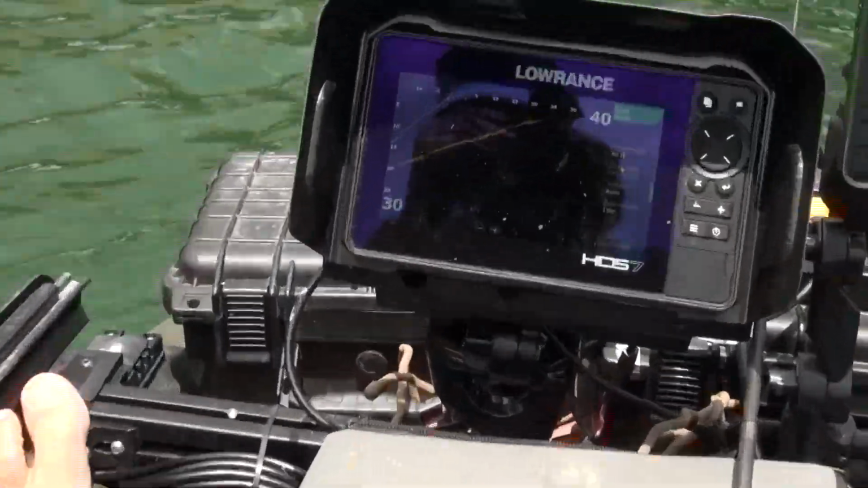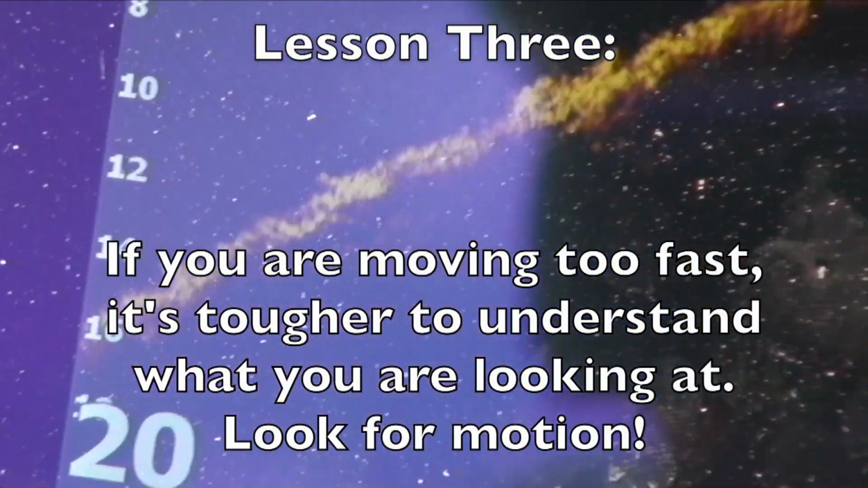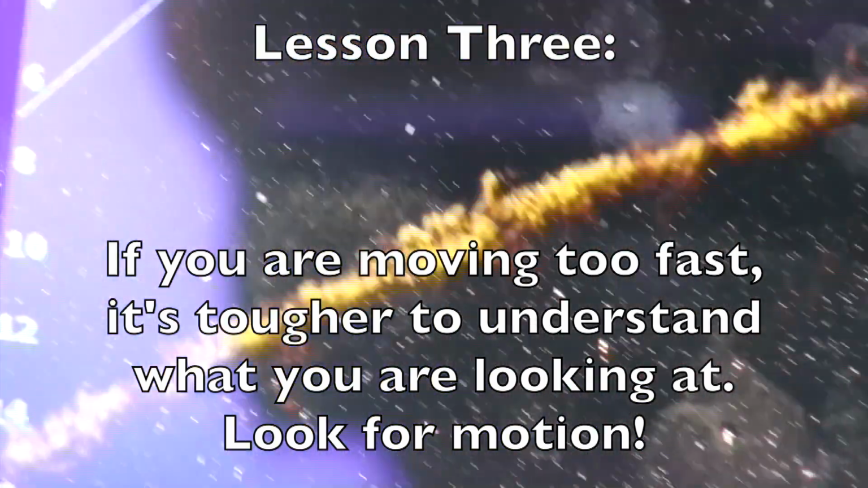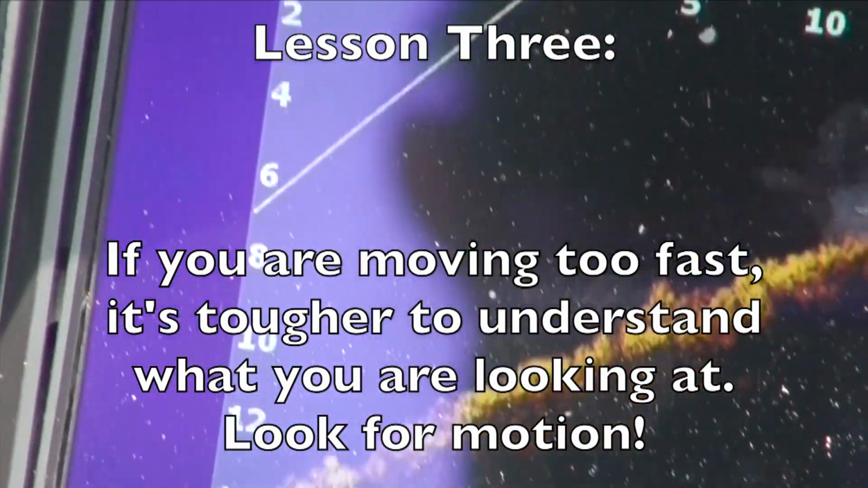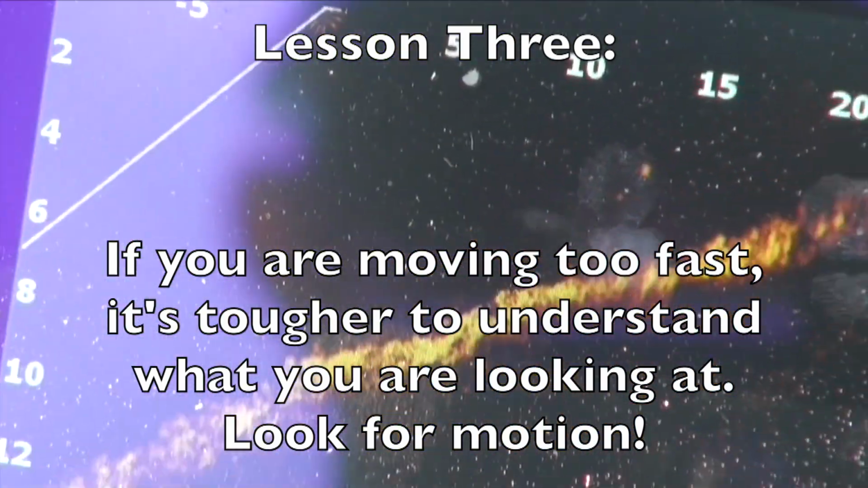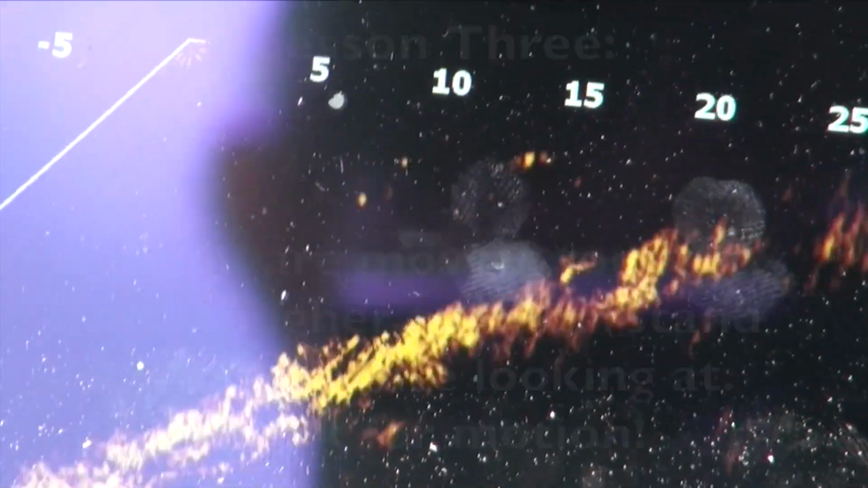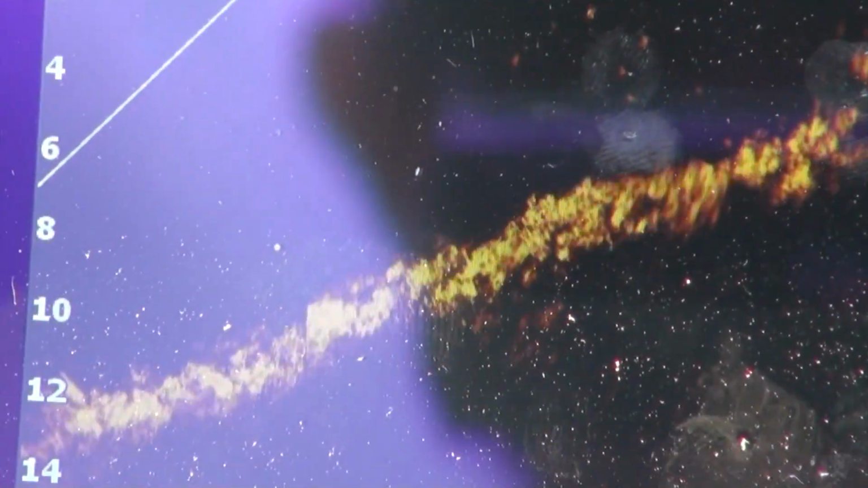So let's take a look. I feel like I'm moving a little bit too quick to really get a bead on it, so I'm slowing down. This wind is making it sort of tough, but you can see a couple fish in there.